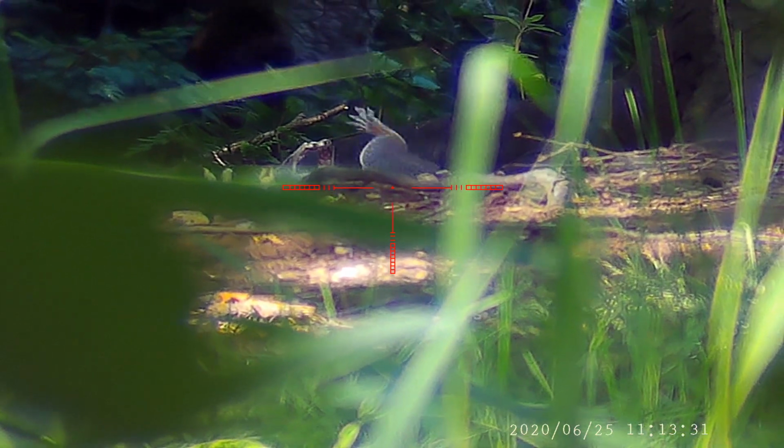That was a good solid shot. The back end of the squirrel may be kicking around, but there's no movement in the front end, so it's definitely dead.